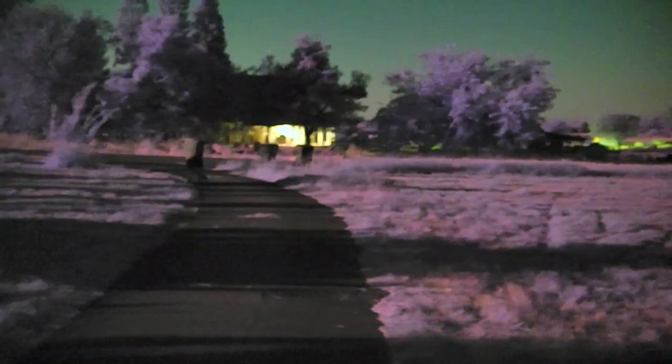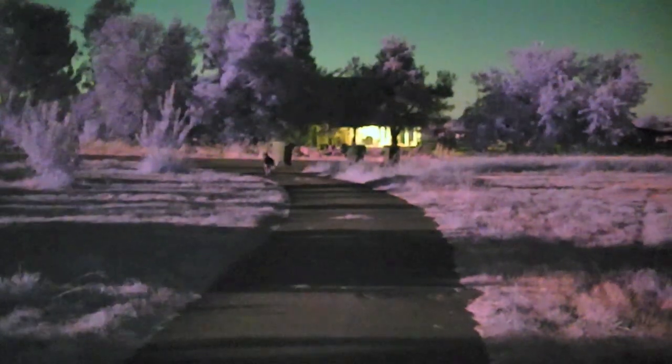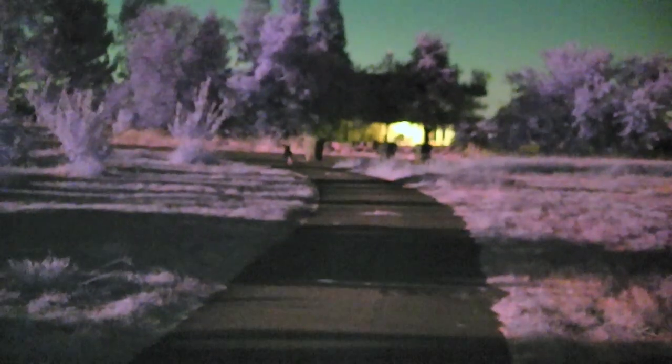Like really, really good. And this is using the color night vision, which, let me focus that. Which has the lowest brightness quality, but you can see everything. The color night vision just looks really cool. I got it at 24 frames.